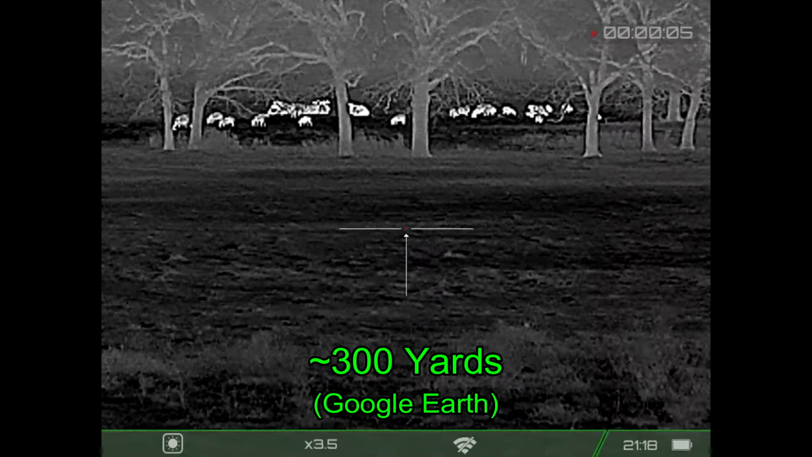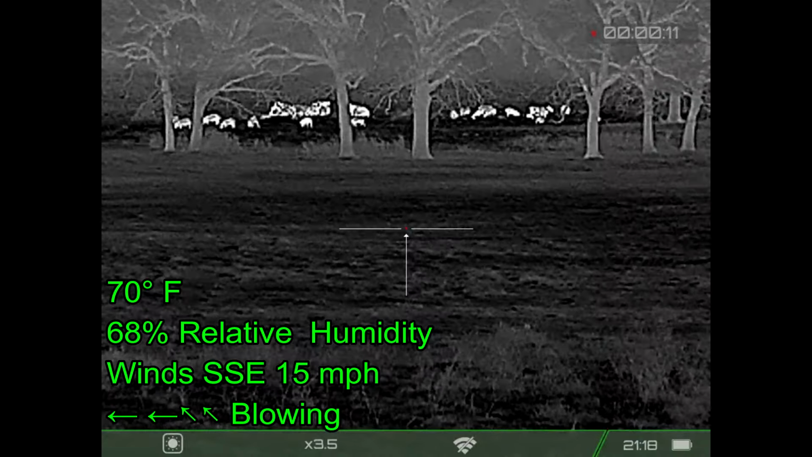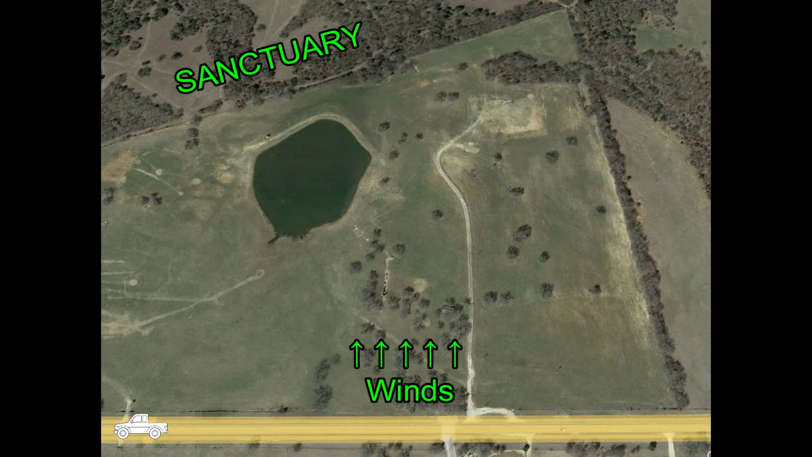Alright, got a bunch of pigs and a bunch of cattle, and I think the pigs are probably going to run to the left. That's the direction I'm going to head and try to cut them off. So here's going to be a map of the property, and I'm on the lower left side. The winds are out of the south. You can see where the pigs are. I'm going to come around the tank this way behind them, get some video, then come up to my shooting spot here. Some of the pigs are going to run to the right, some of them are going to run right by me.